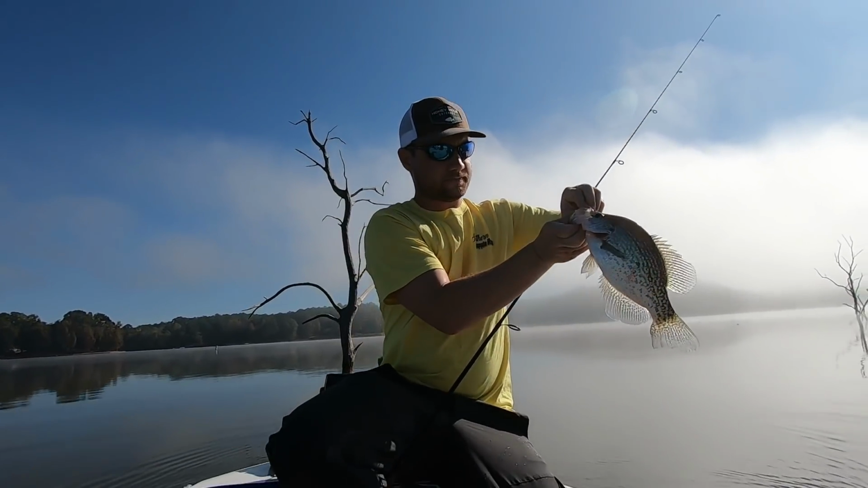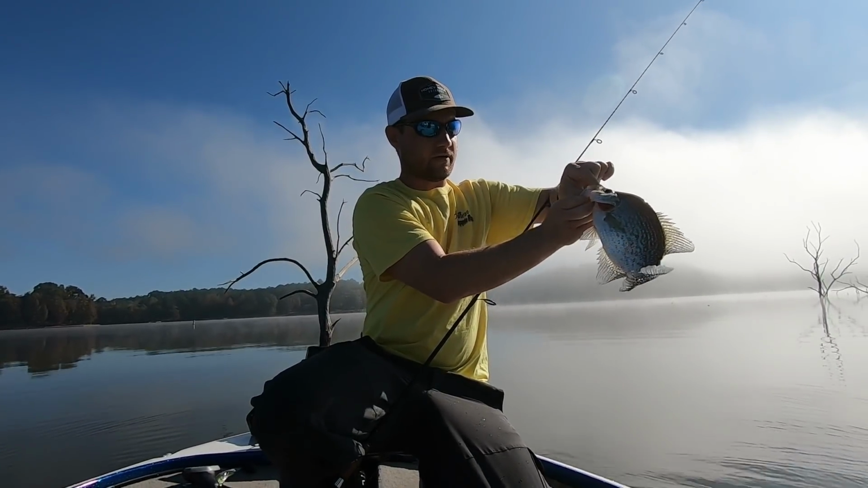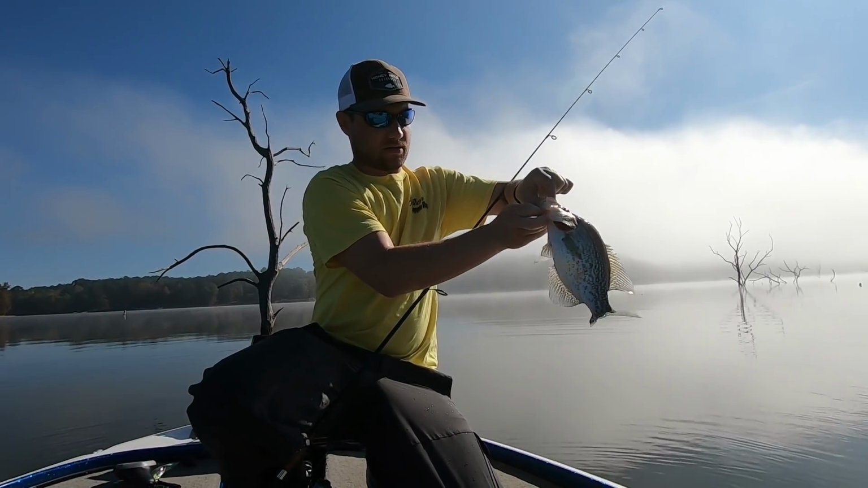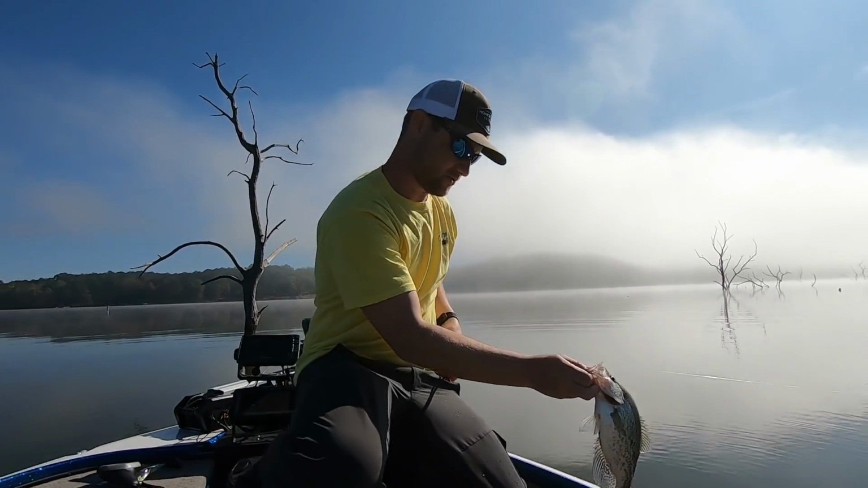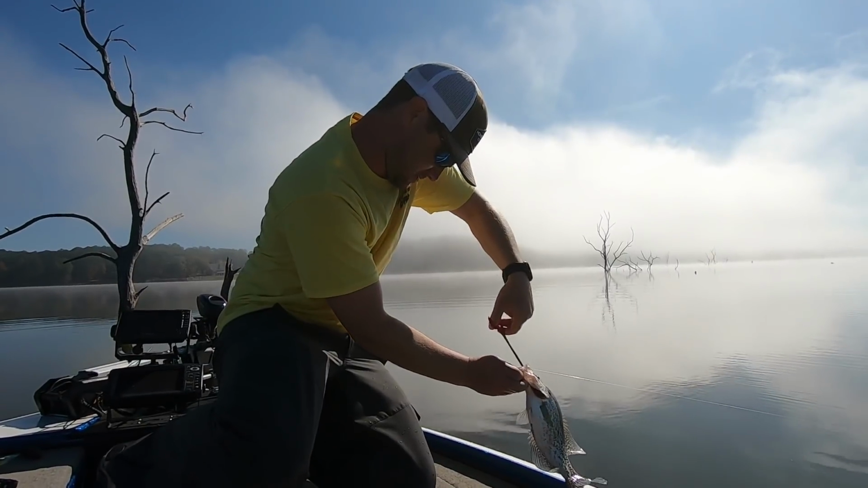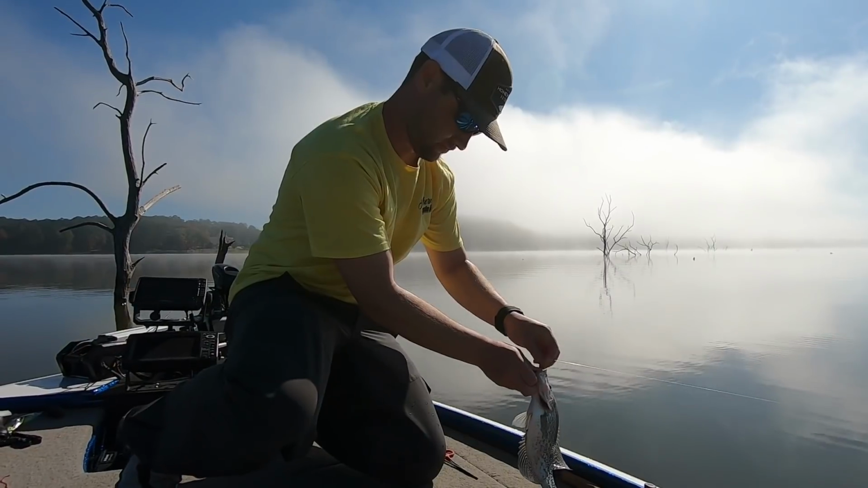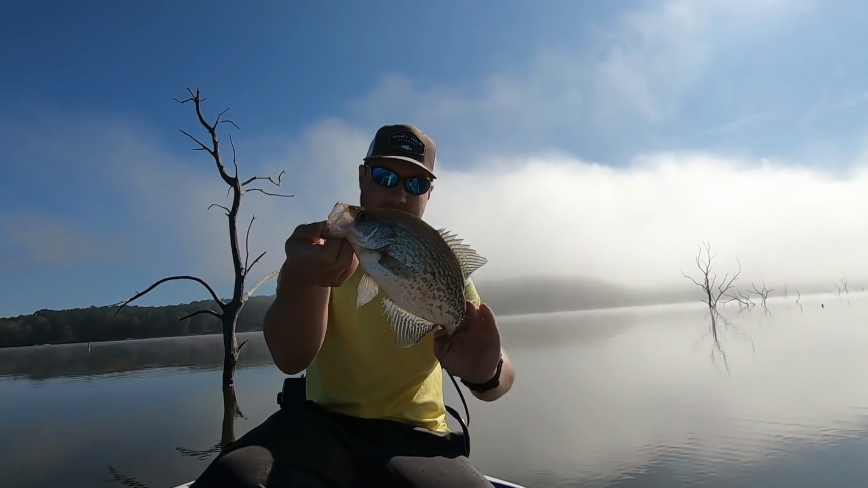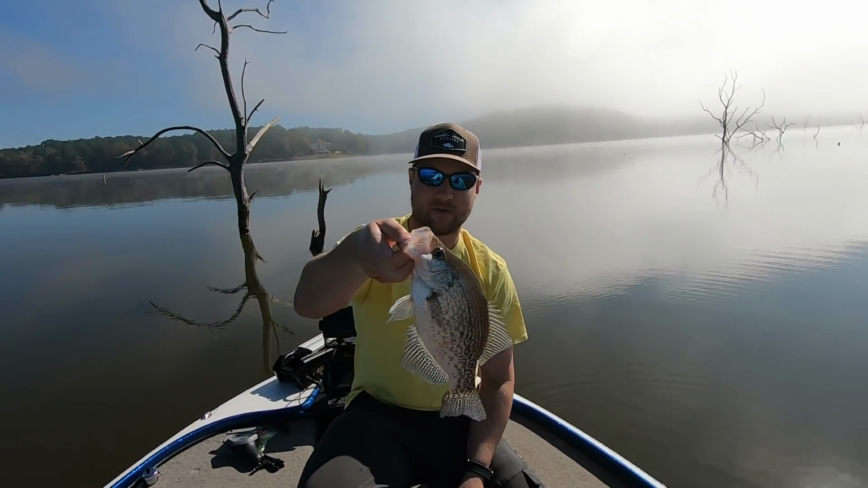Here we go. We spotted them. There's only 3 or 4 fish on that tree. Hung one. Get it out. Cameraman's also my tool, man. There we go. Not a bad little fish. Just spotting them on that Livescope. He might be at a pound.